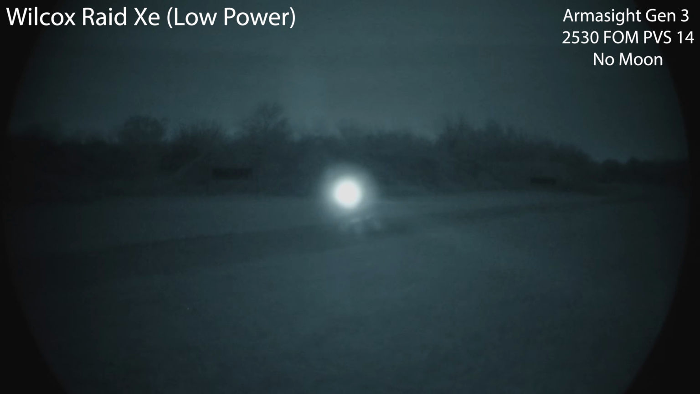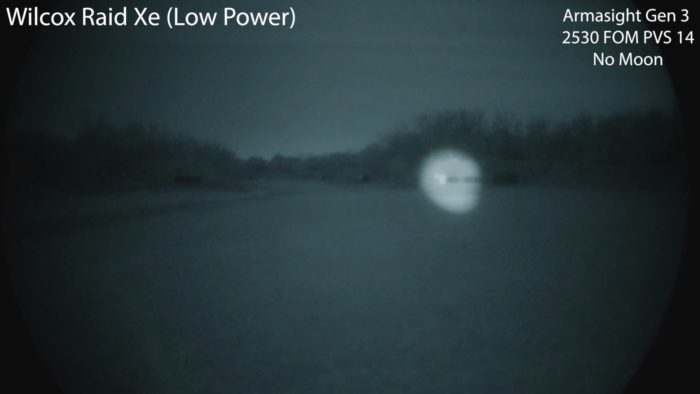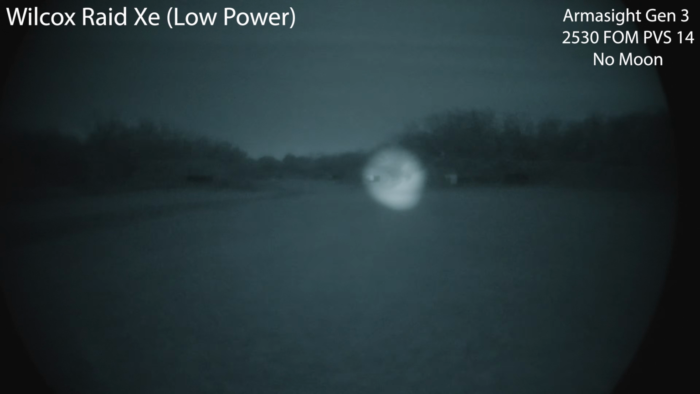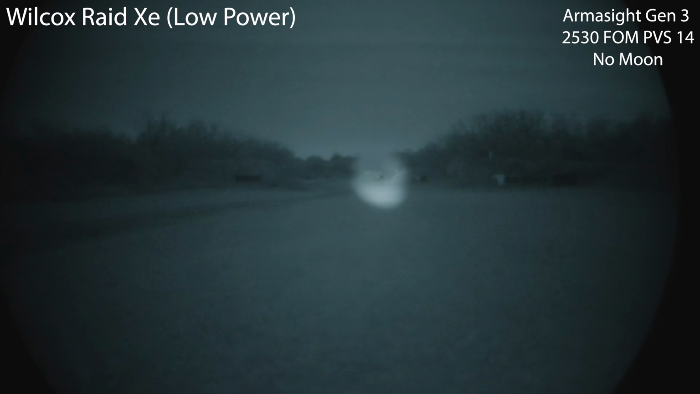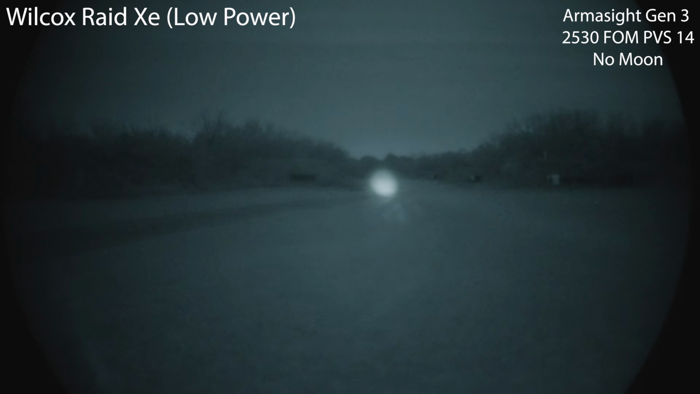All right, so Illuminator high. It actually can overpower at 50, that's good. I'd say it's usable at 100, 200, see targets at 3. And on the widest setting, believe it or not, you can actually make out targets at 500 and we can narrow.